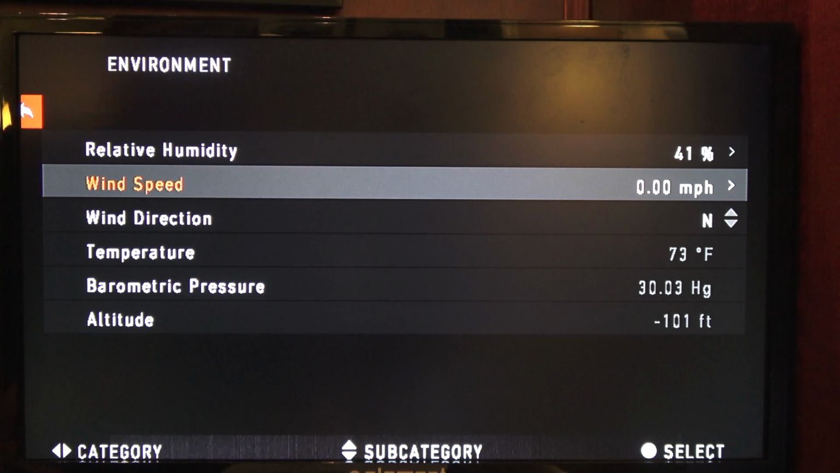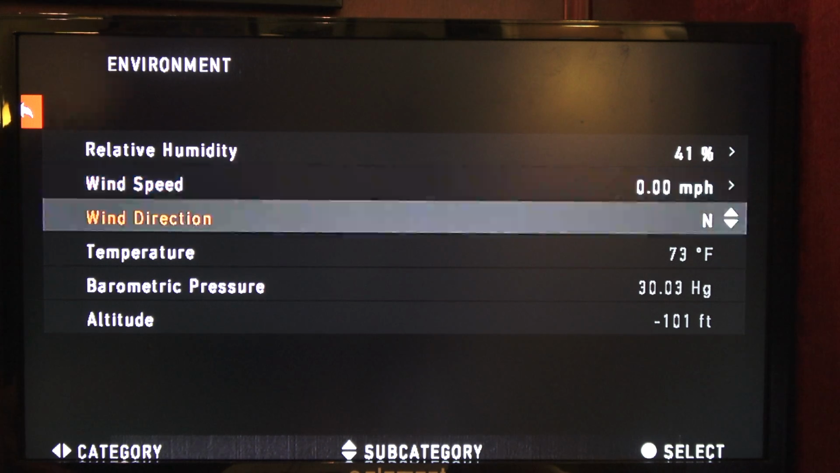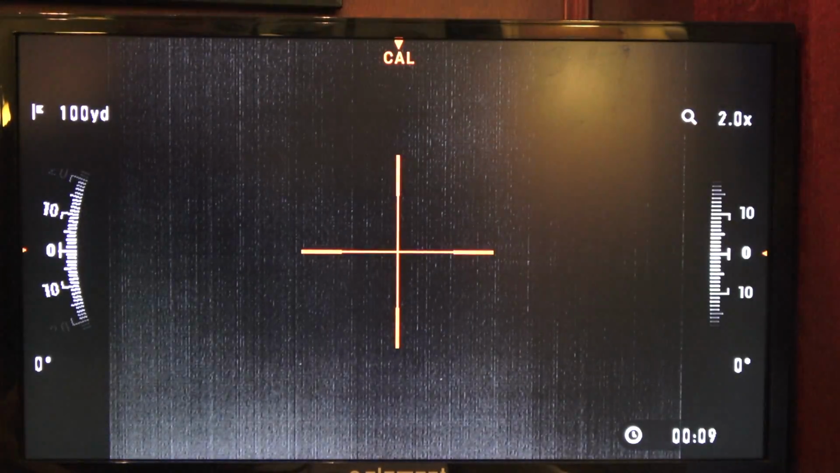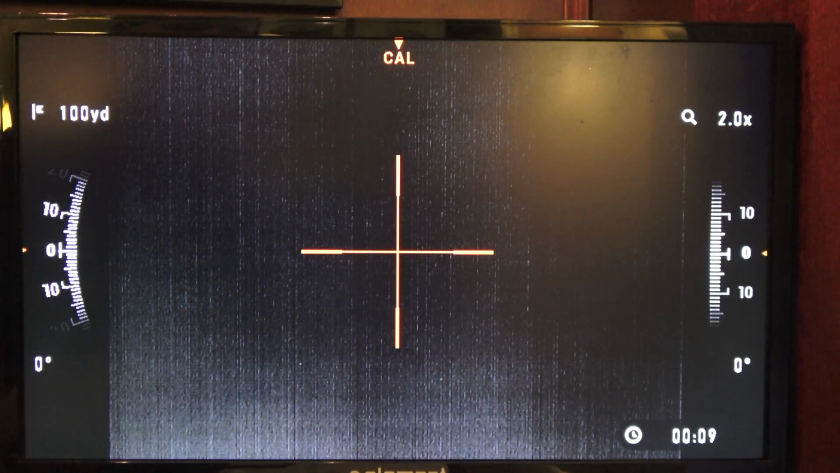We'll get to that when we go over the ballistic calculation. But go down to wind direction, same thing. So if you're happy with it, you can go back to this arrow, hit the left arrow button, go all the way up, get to that left arrow and hit OK, the enter button, and it'll take you back out of this screen.